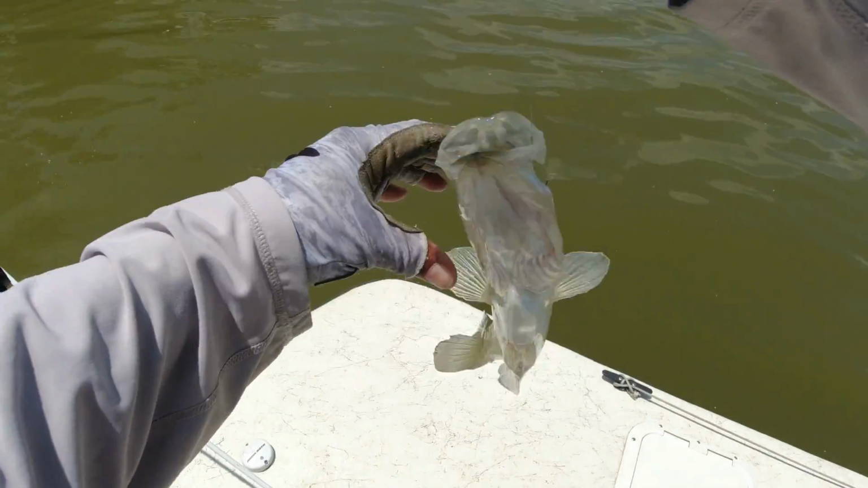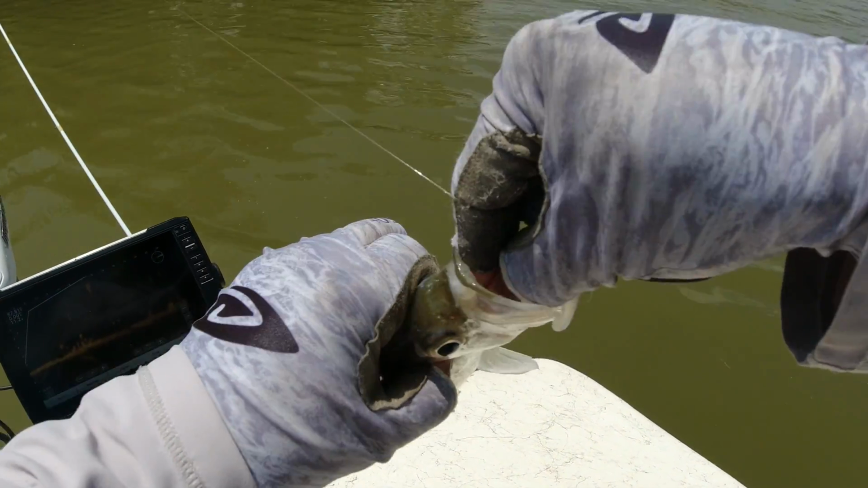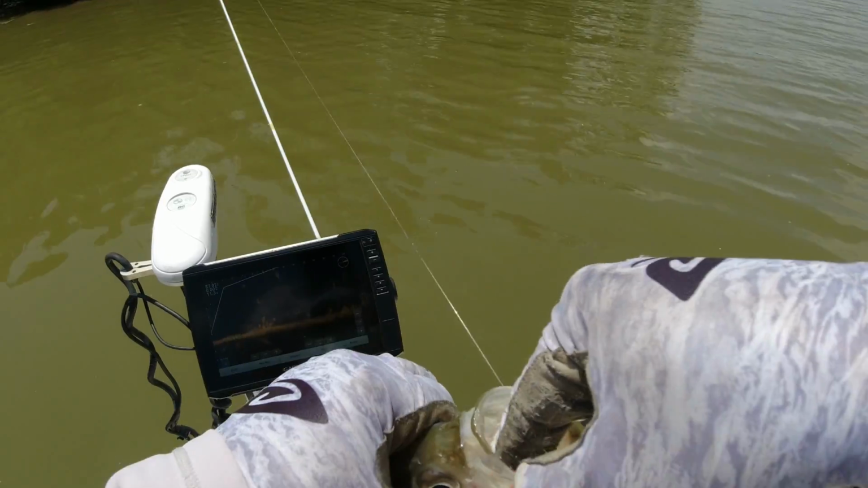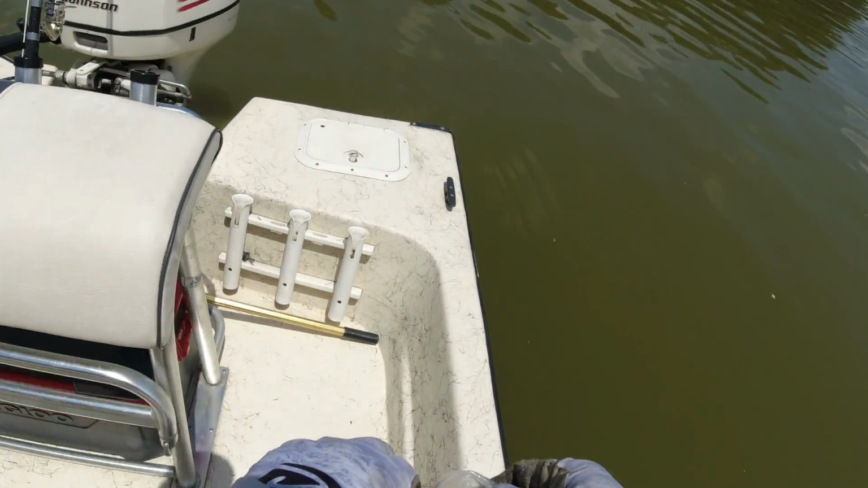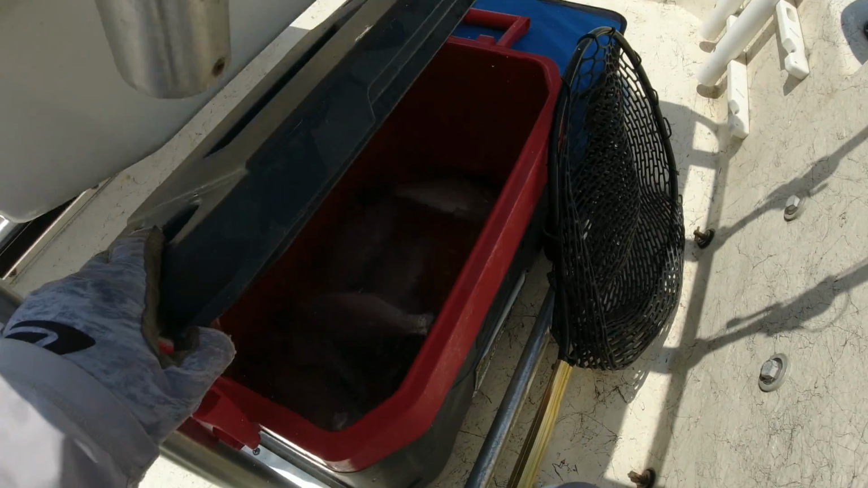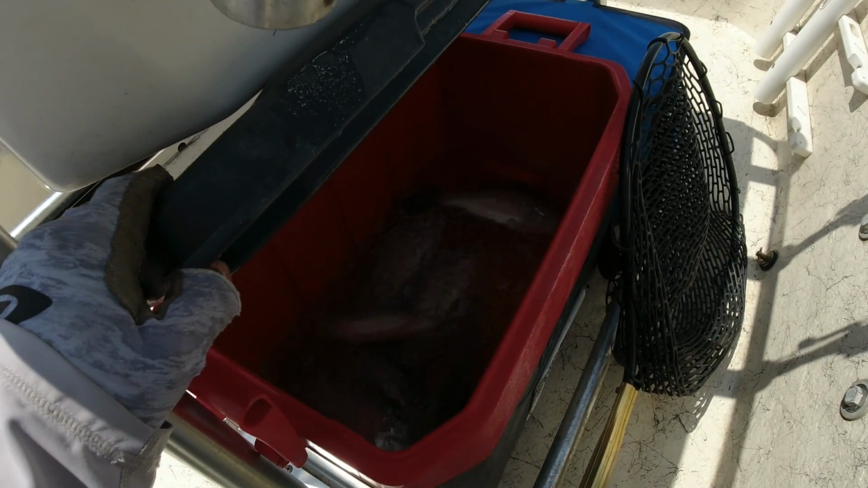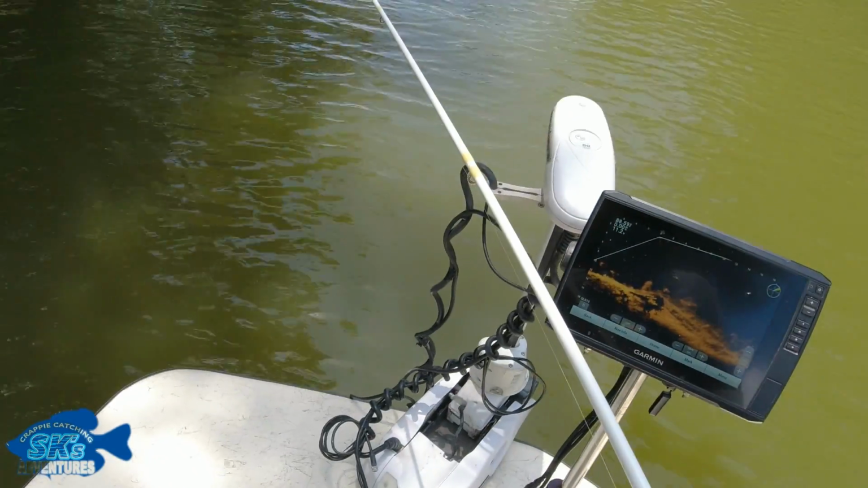Well, y'all, I'm not out here to get no whole limit. That's plenty for dinner. Fresh, never frozen crappie. And it's just been, like I say, 100+ degrees out here today, midday, so it's pretty warm. You can take a look at that cooler. There's 2, 4, 6, 7 fish in there that quick. My first stop. Job done, y'all.